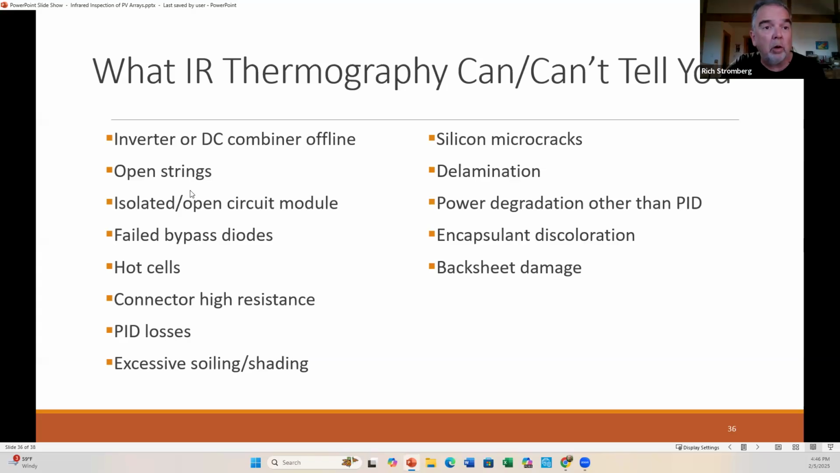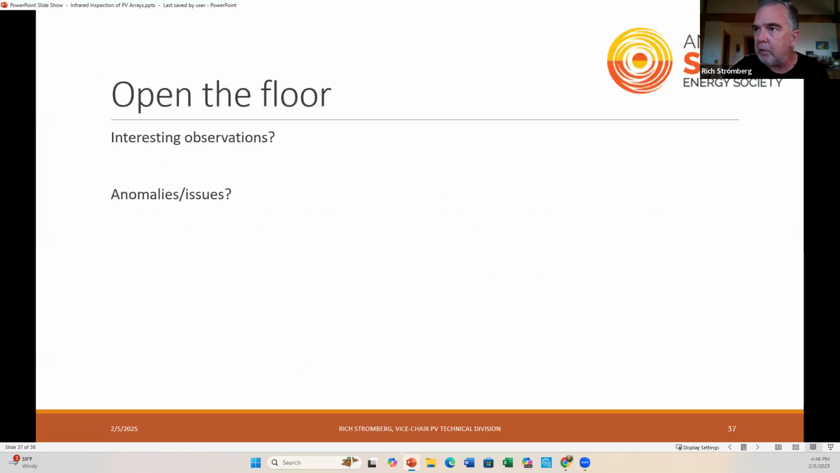So it can tell you a lot, and I like it as a good first pass. And then I like to map things out and know, okay, we have problems here. Let's walk over there after we finish scanning around. So that's what I typically do.